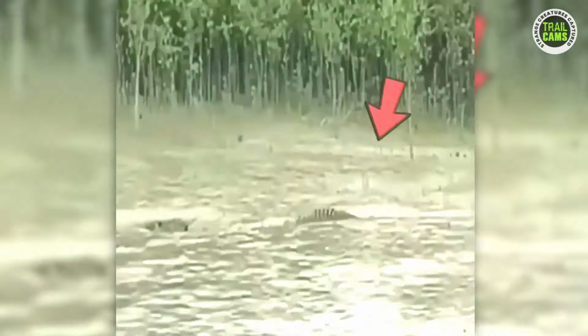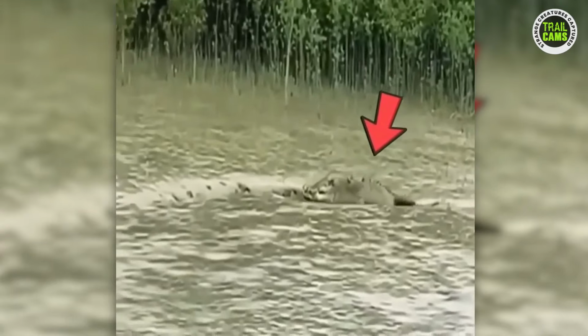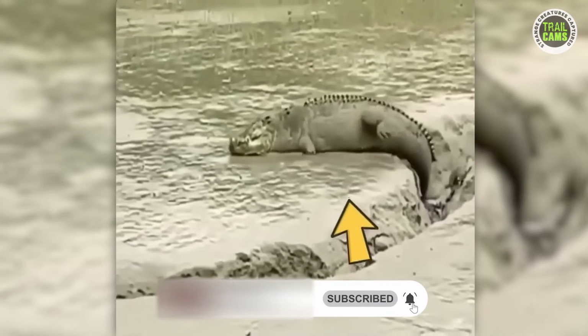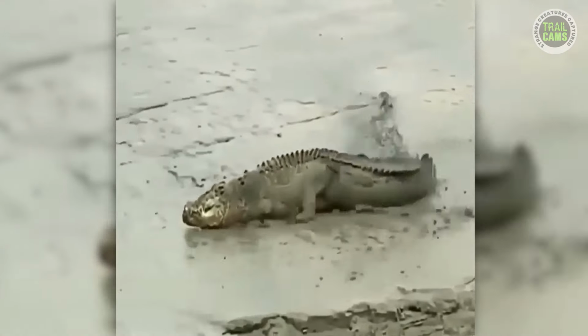Can you see that? Personally, I like to keep an open mind when encountering the wonders of nature. Life has a way of surprising us after all. What do you think this mesmerizing creature could be? Is it an alligator cousin, a distant relative, or a whole new chapter in the book of extraordinary creatures? Let us know your thoughts in the comments section below.